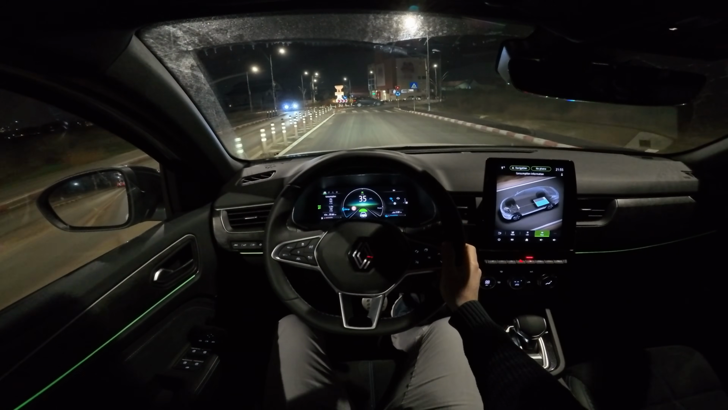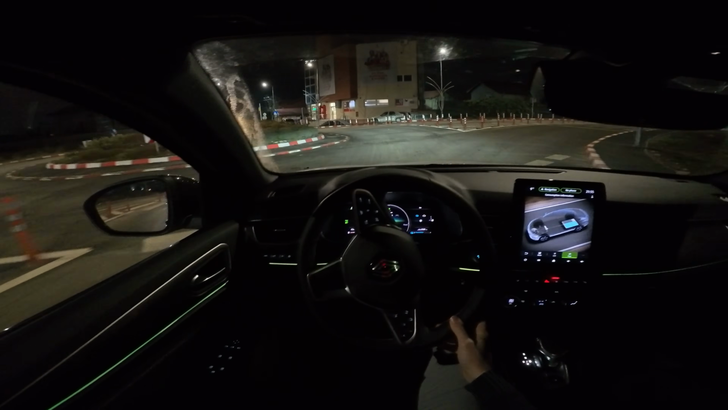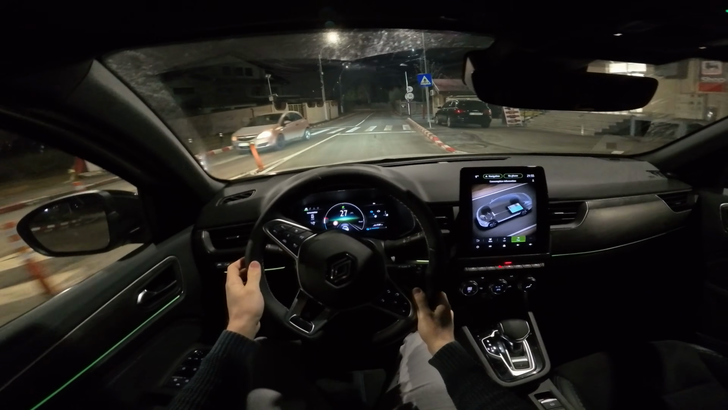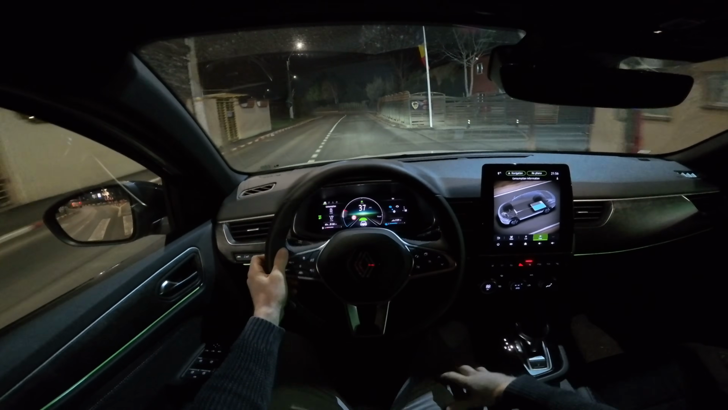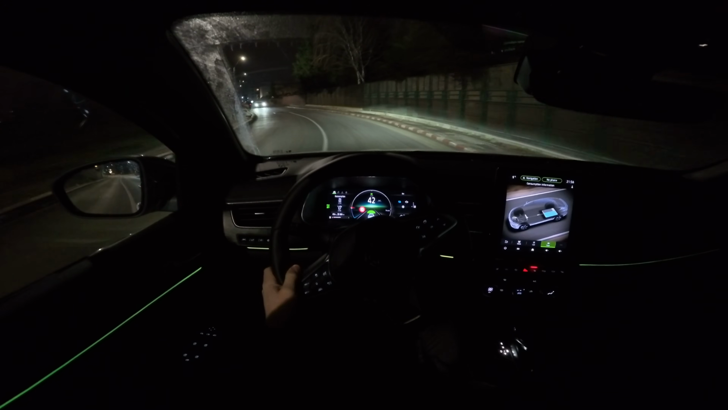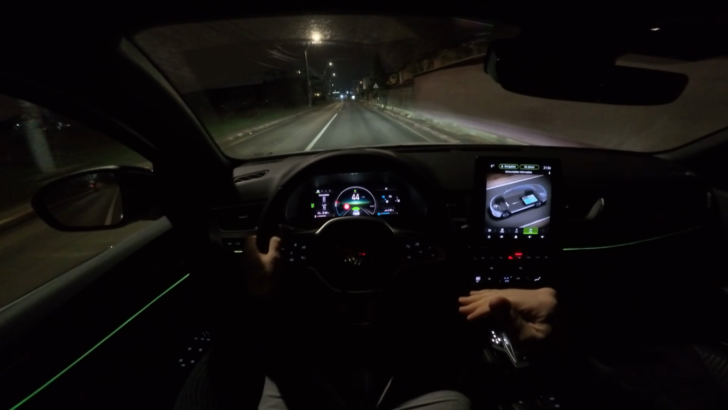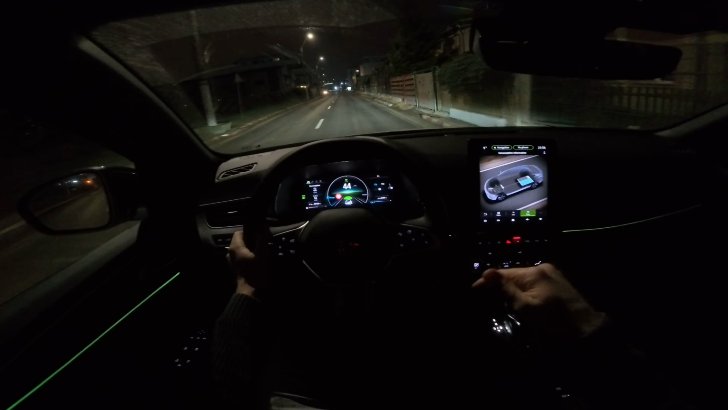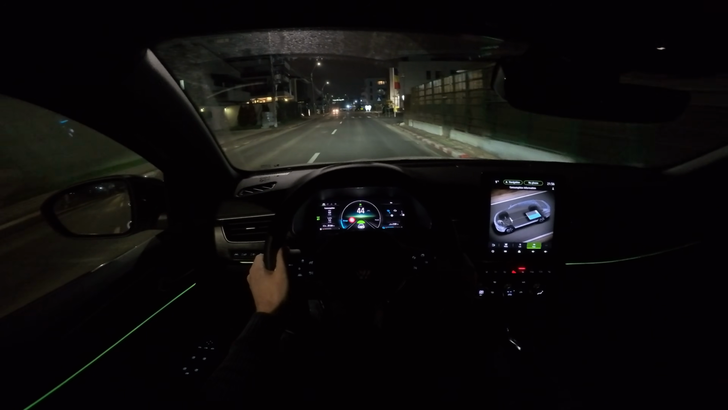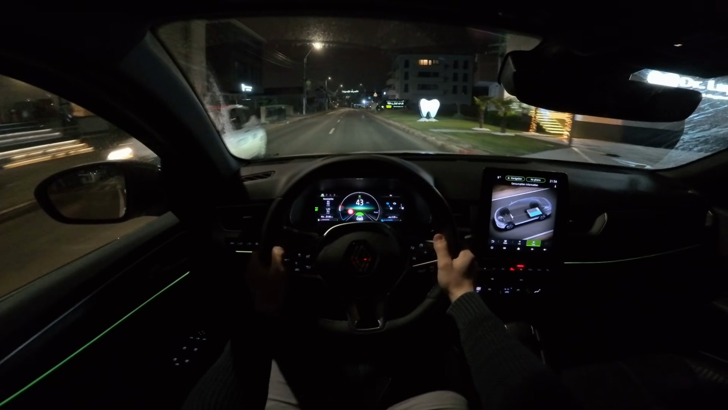The car comes with electric adjustable seats for you and the passenger in the front, heated seats and a heated steering wheel. The price of this Arkana, the starting price, depending on which country you are in, the starting price in Europe is around 26,250 euro for the base version. But for the top end version, like this one, Esprit Alpine, the starting price is 31,250 euro, plus the options, of course.